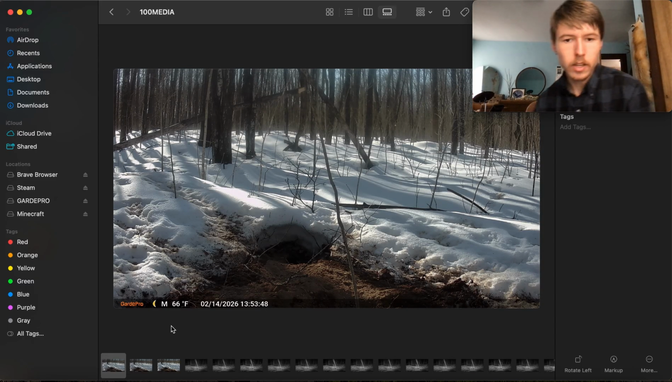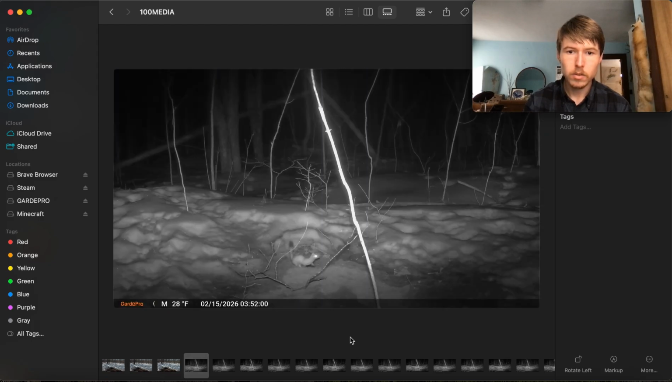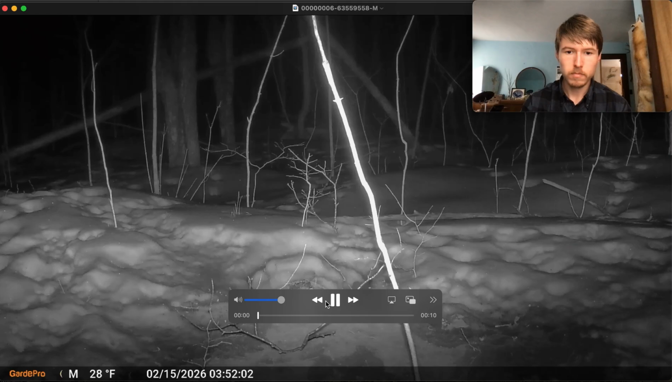Okay, here we are with that second trail camera. This is the one that was on that hole. I have not gone through any of these photos yet, just the ones when we were out in the woods, so we're just gonna flip through them pretty fast here to see exactly what it all is. Here we have, looks like a weasel, so that's kind of neat. Can maybe watch this video of him.